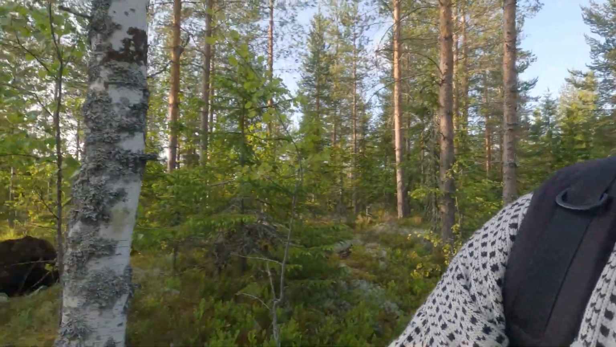Good morning from the Finnish woods in early June. I am back to collect that Ceyomur CY95 Trail Camera that I left here a year ago, and first good point is it is still there. I can see it right there over on that tree, so let's go and get it.